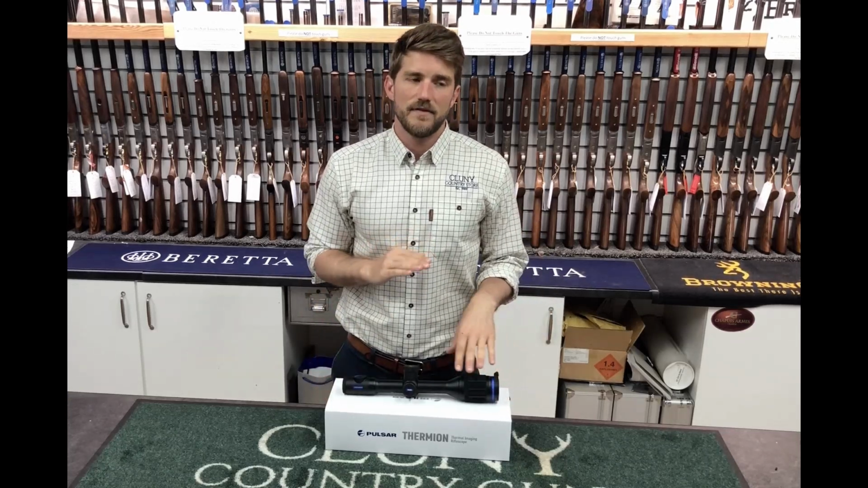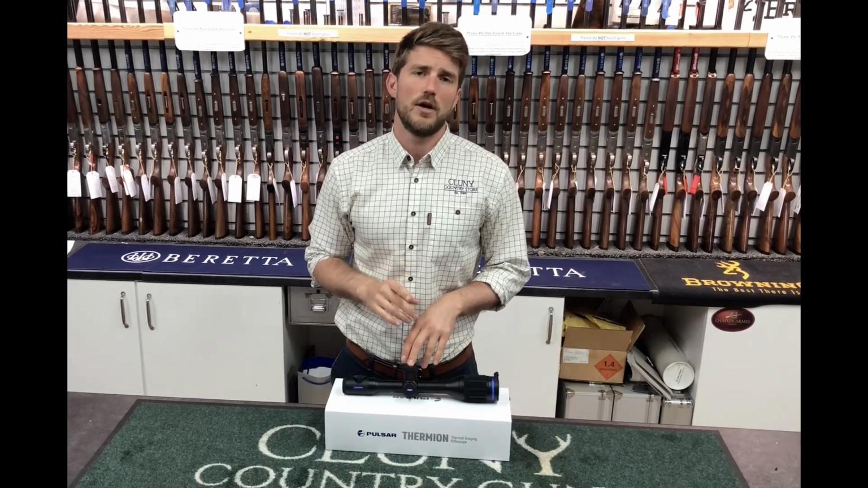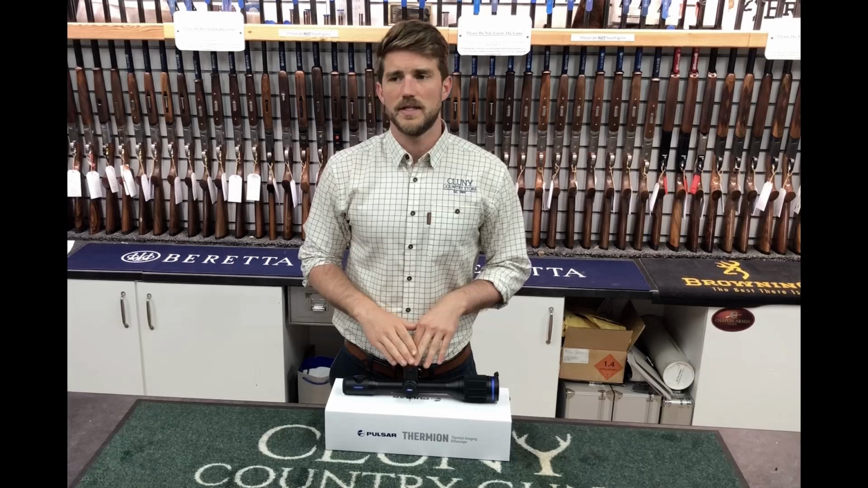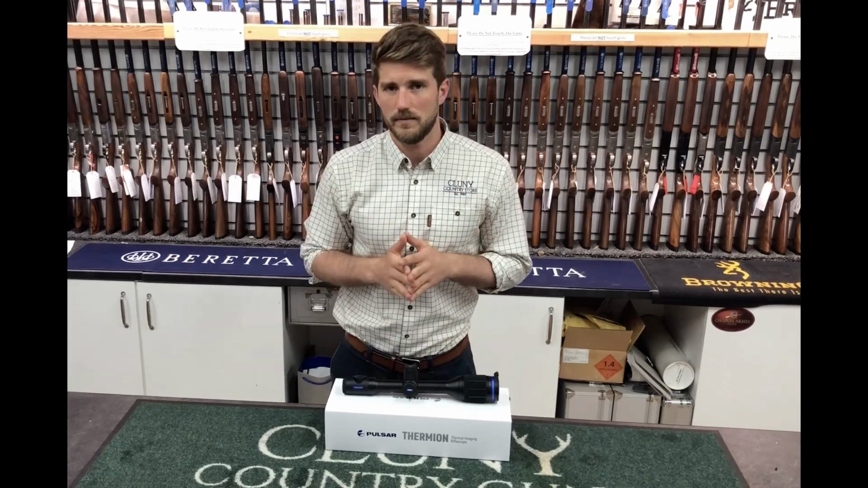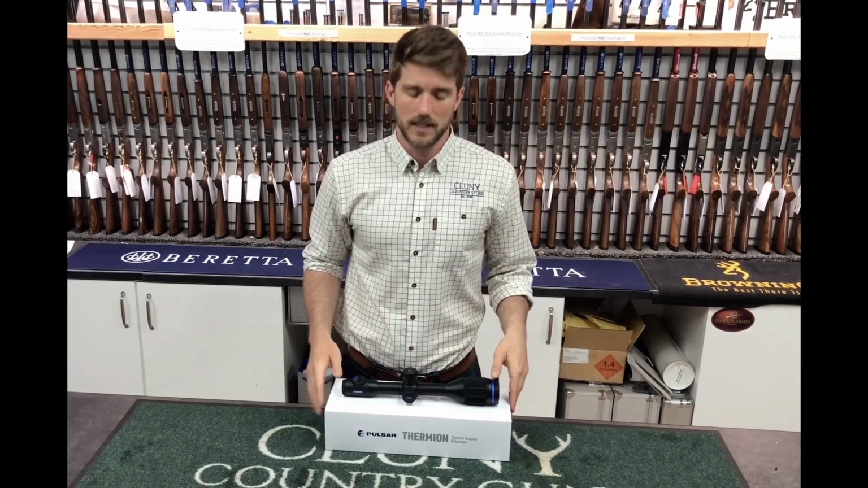The XM50 has the highest magnification range, the smallest pixel pitch, and therefore you get the largest detection range from it. The XM50 has 2,300 meter detection range, and its magnification range is 5.5 times to 22 times. Because of that, it has the smallest field of view, which is 4.3 degrees.